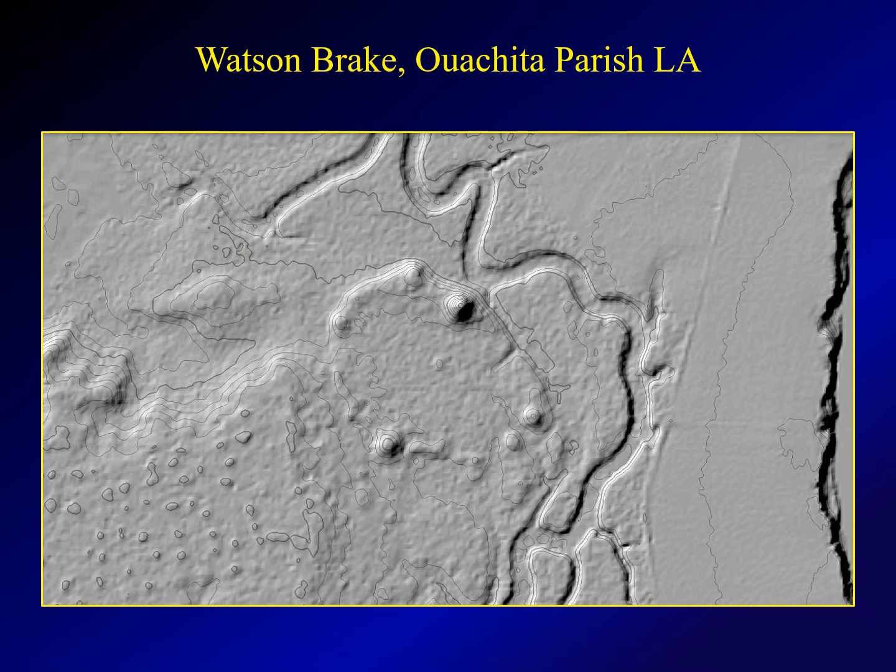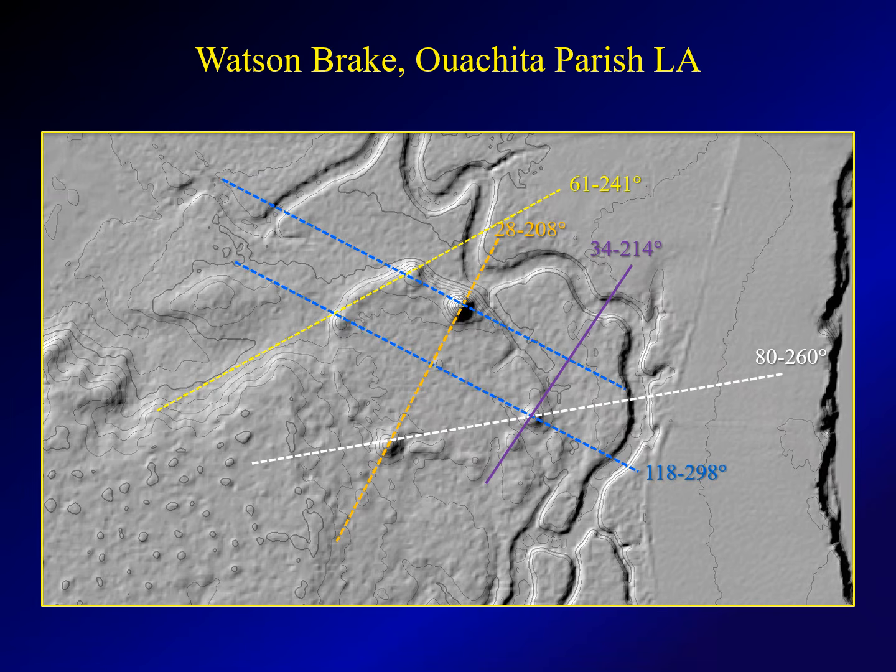Again, back to Watson Brake, very old mound cluster in Ouachita Parish, Louisiana. And I think we can pick up possibly 6 different alignments here.